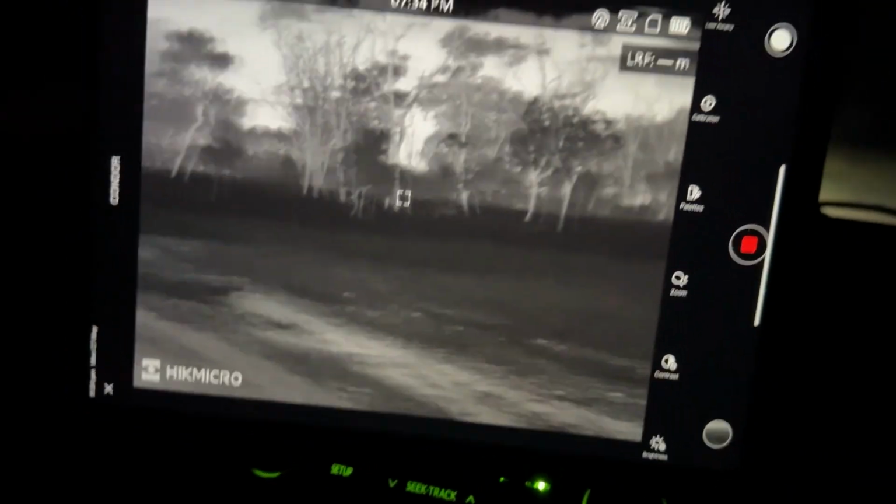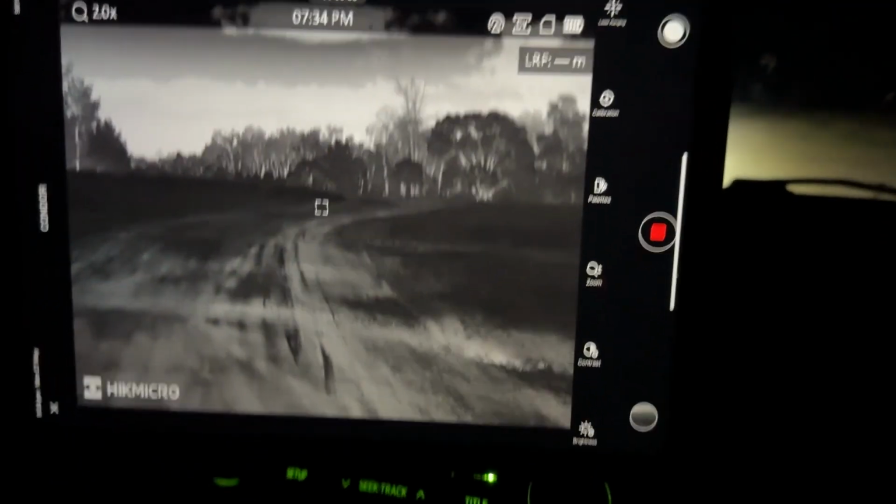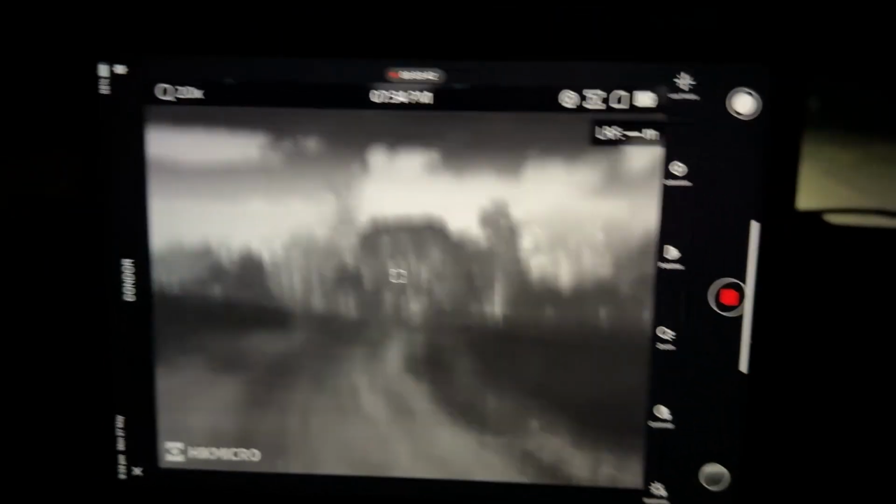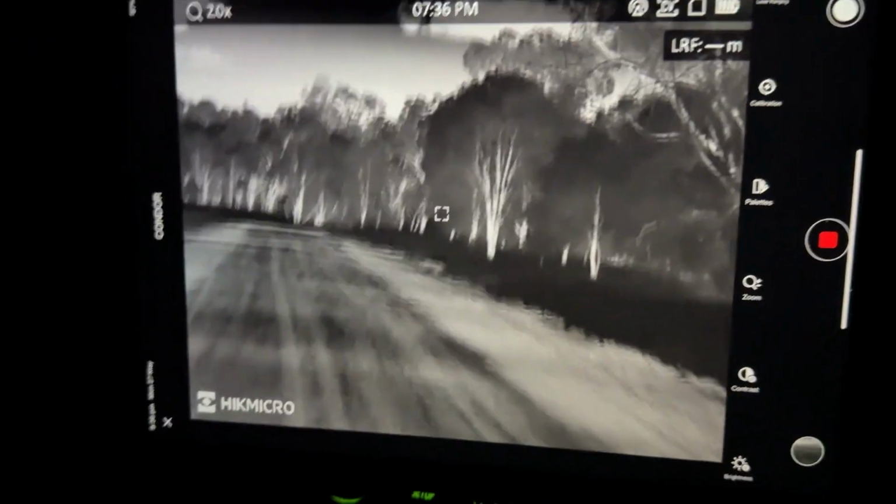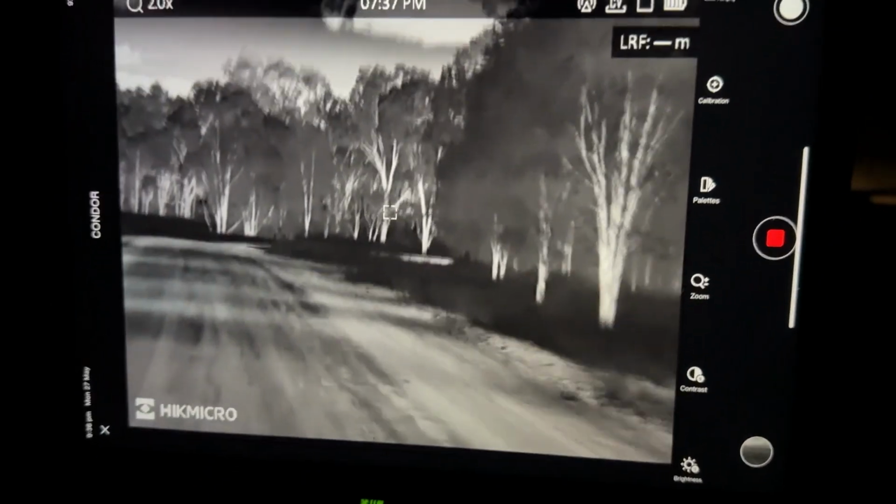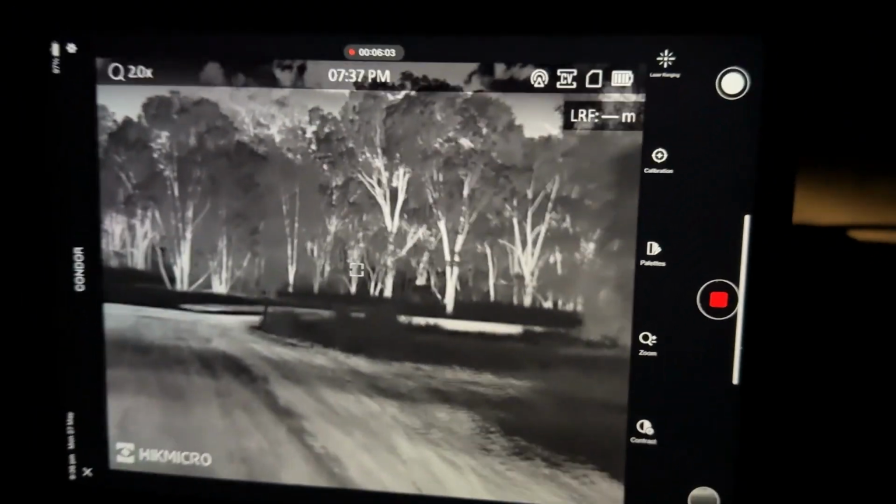Prior to testing this version, I actually tested the 2.4 gigahertz version, and though it worked really well, I didn't have much good to say about it in regards to interference, as you'll see. Alright, unfortunately we didn't see much wildlife apart from cows and a couple of roos, but I'm going to poke on through town and show you that we get no interference even in town.